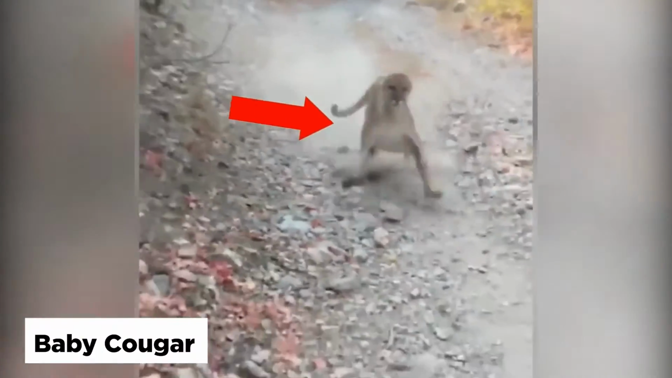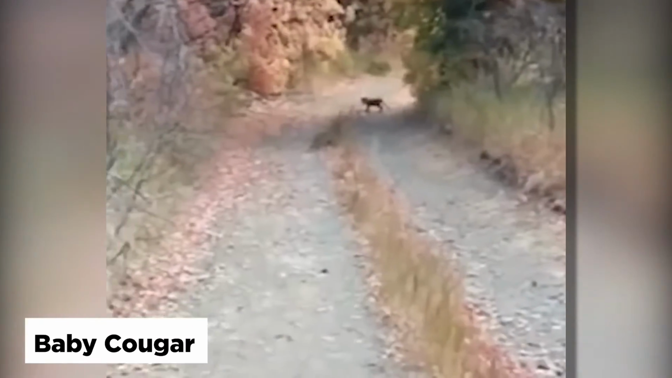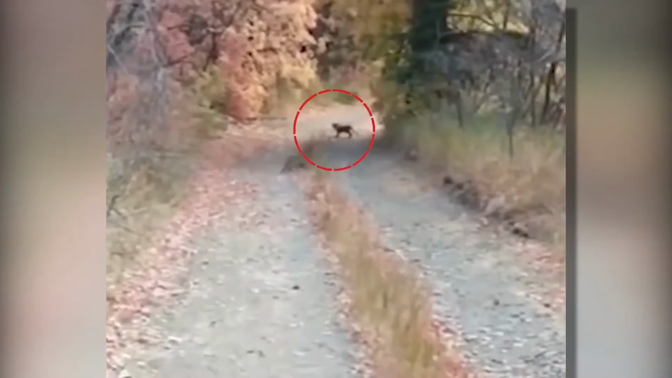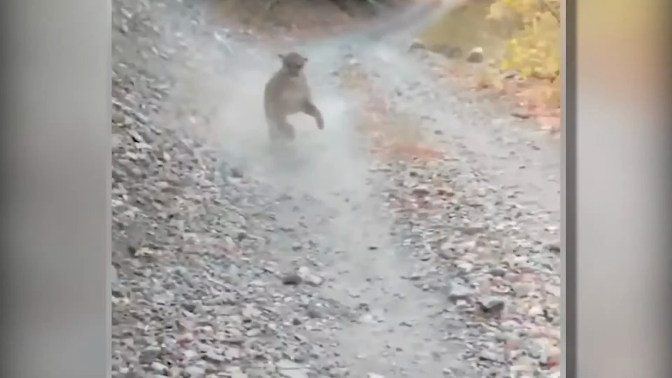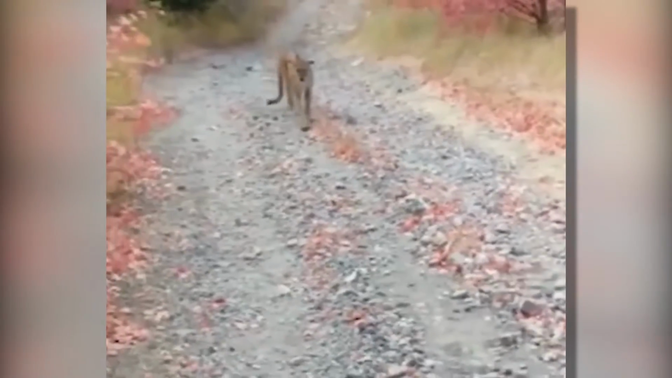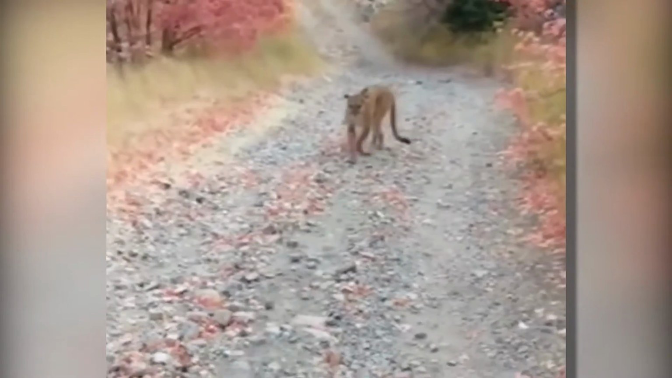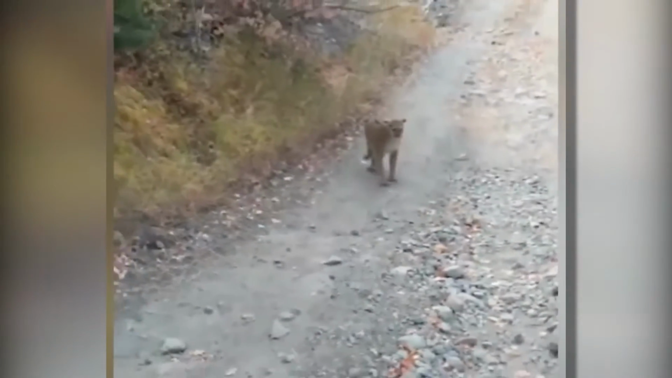Baby cougar. A lone hiker in Provo, Utah, was out for a jog when he spotted what appeared to be a baby bobcat on the trail ahead. He drew nearer to get a better view of it on camera. He started recording as soon as he took out his phone. It wasn't a bobcat, he realized as he drew nearer, but it was too late. That cat turned out to be a young cougar, and its mother was just around the corner, as he carefully backs away from the cougar while making loud noises in an attempt to scare it away.